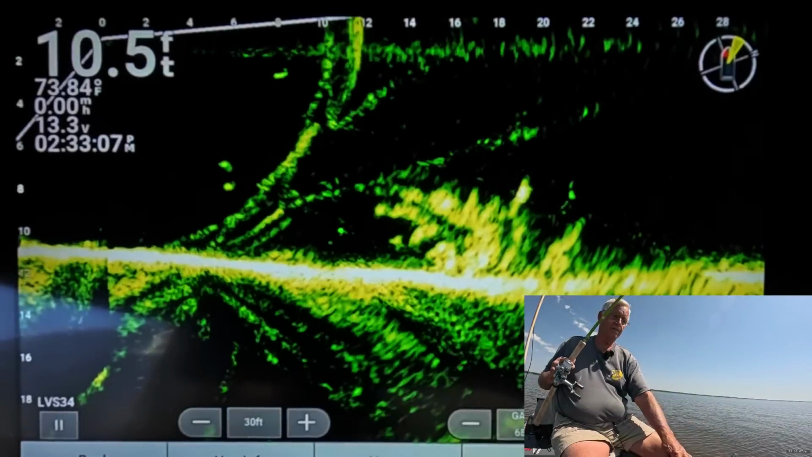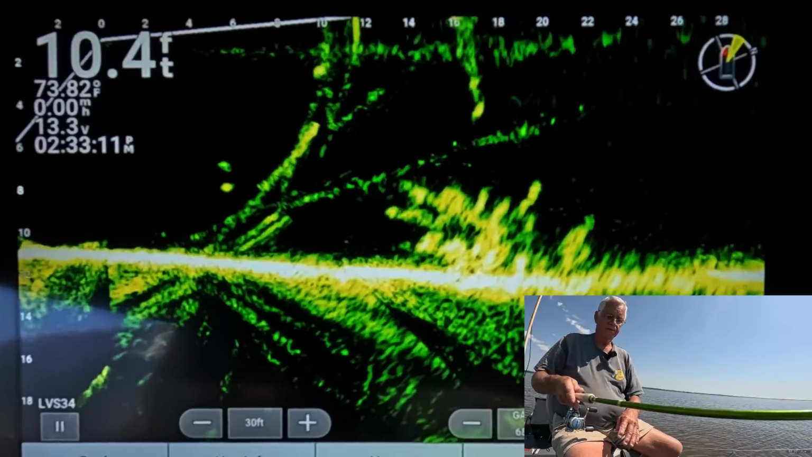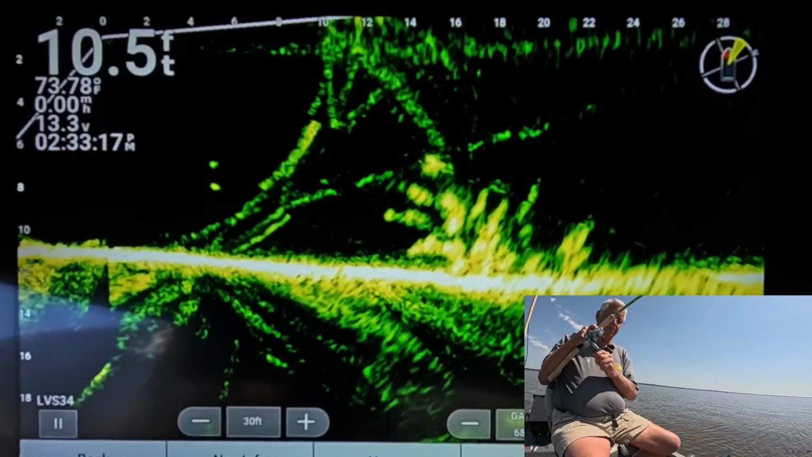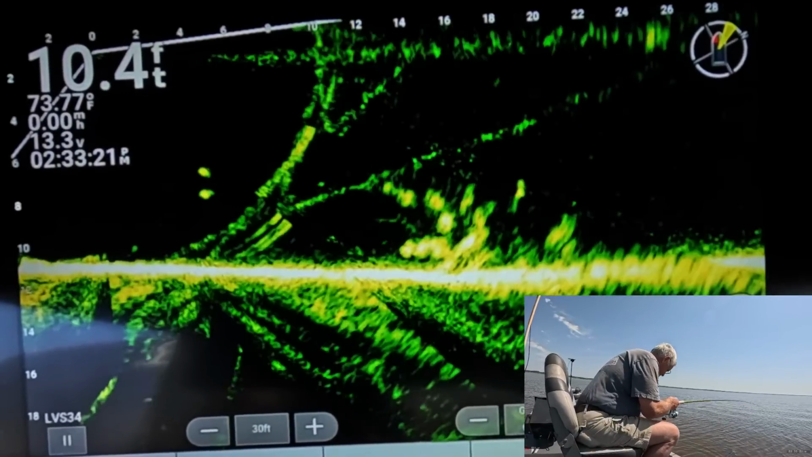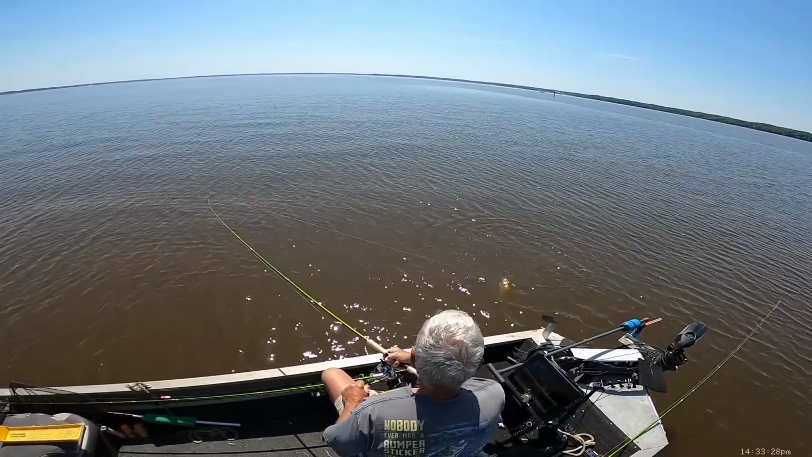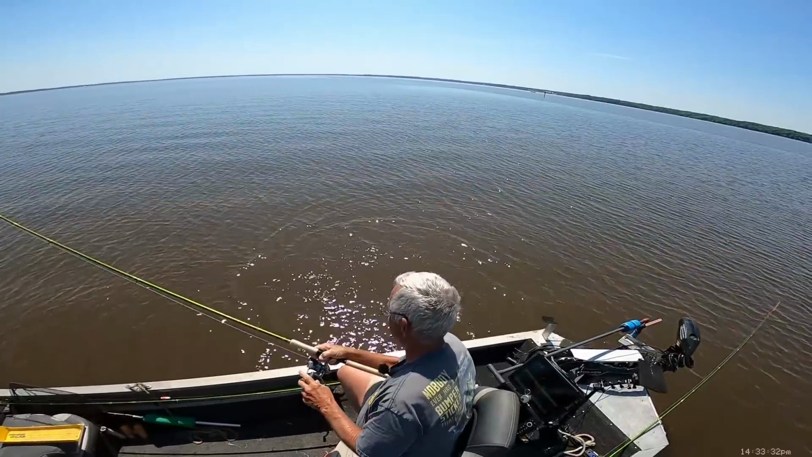Down like that right there. Oh, there he is. Oh yeah, Lord, that's a big old fish. Good Lord, have mercy. That's like I done hooked another stump. Man, oh man. What a fish. Look at that thing. I'm going to get the net after that thing. Let's see where the jig is.